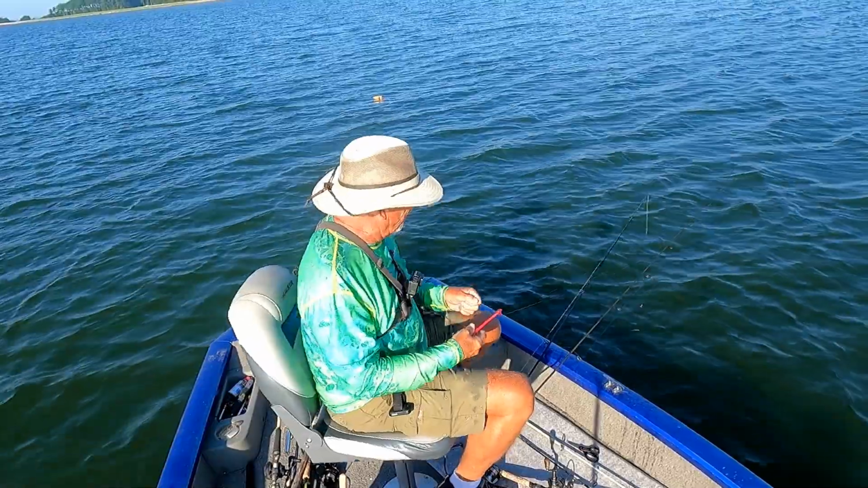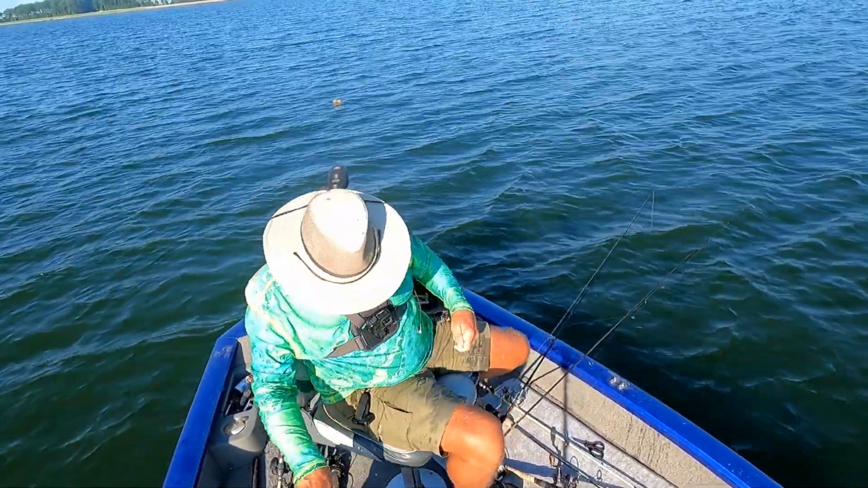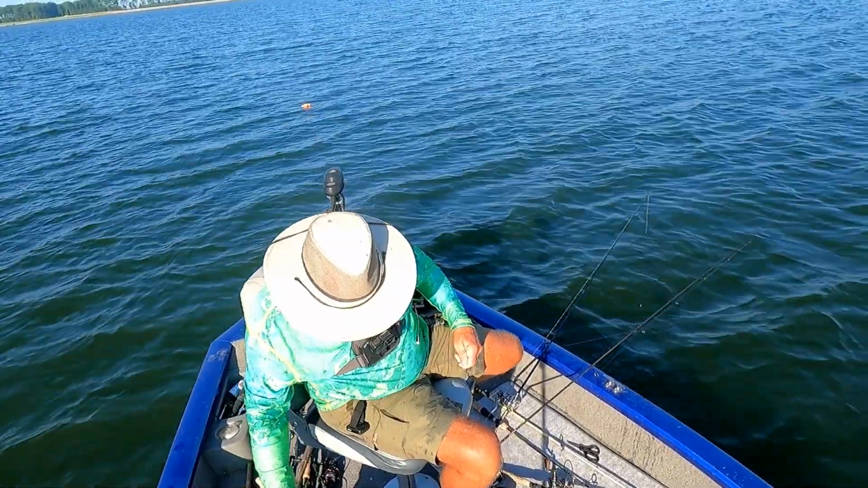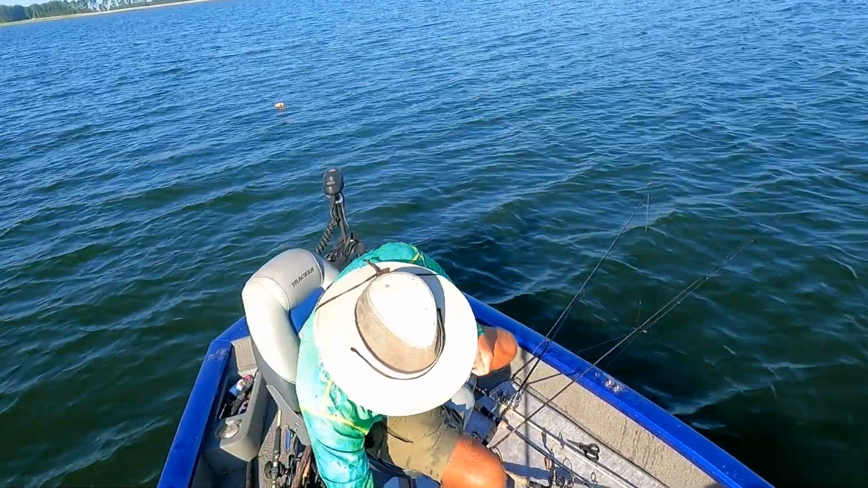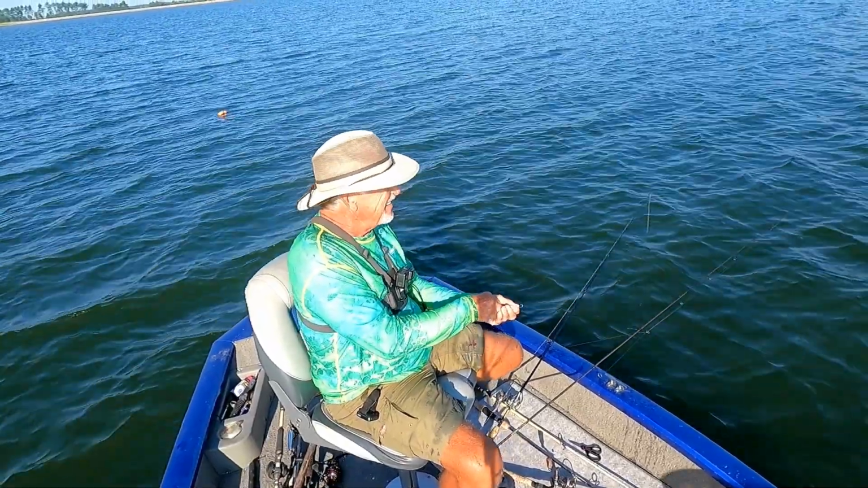Hey, we're doing better at this spot than we did at the other spot. A little deeper, see? Give us another minnow. Minnow's catching big ones. I love fishing. Ain't nothing like it.